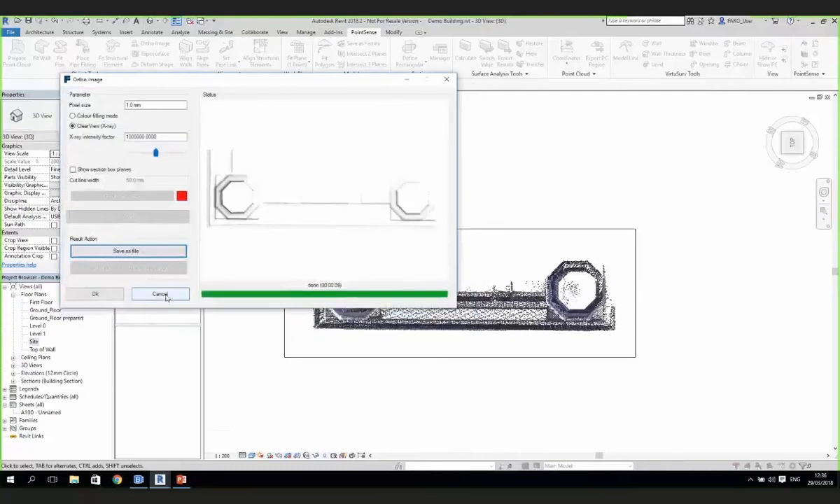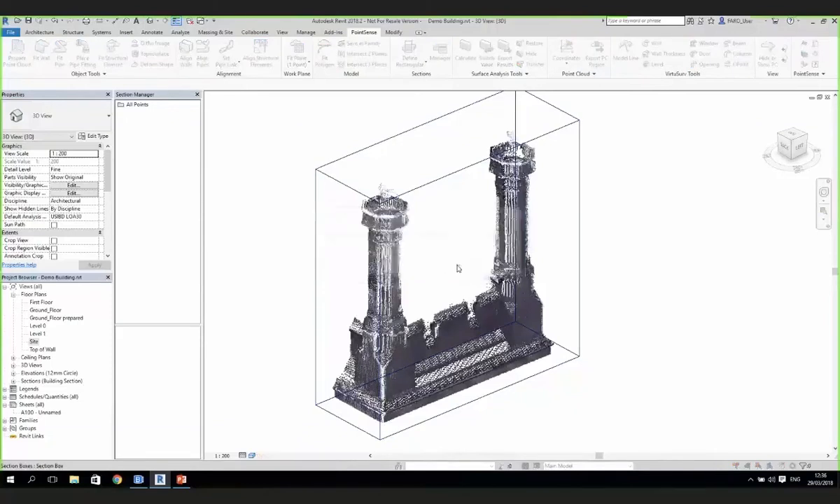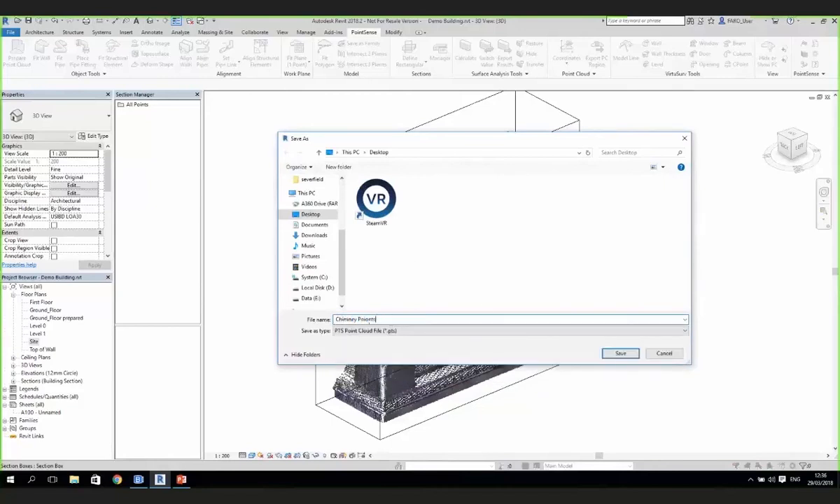So now we've got some nice images of that chimney which we can use. And in the 3D view now, we'll just go to look at that view there, and just go export PC region. It's asking us, do we want to save that out as a points file? And we can say obviously yes to that. Chimney points. Save that on the desktop.